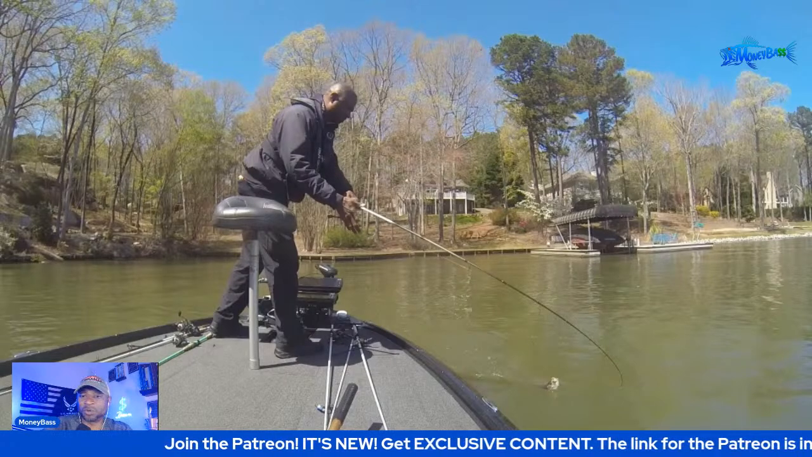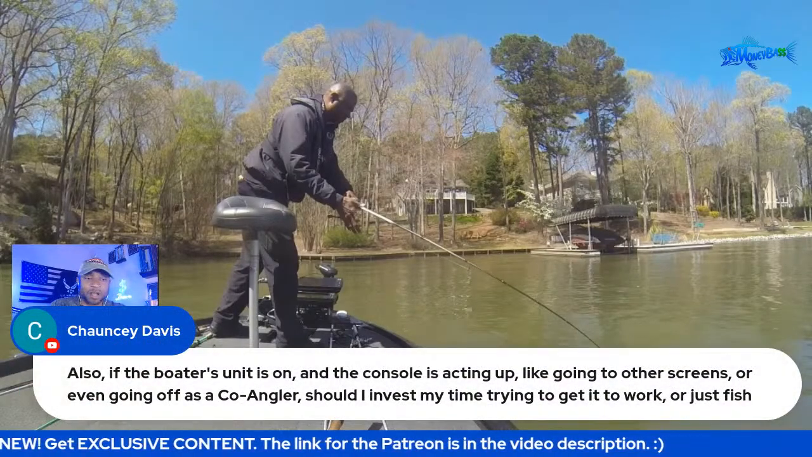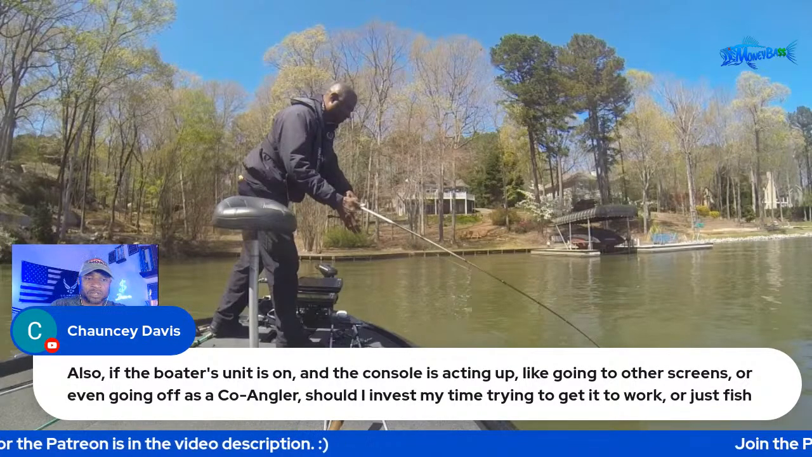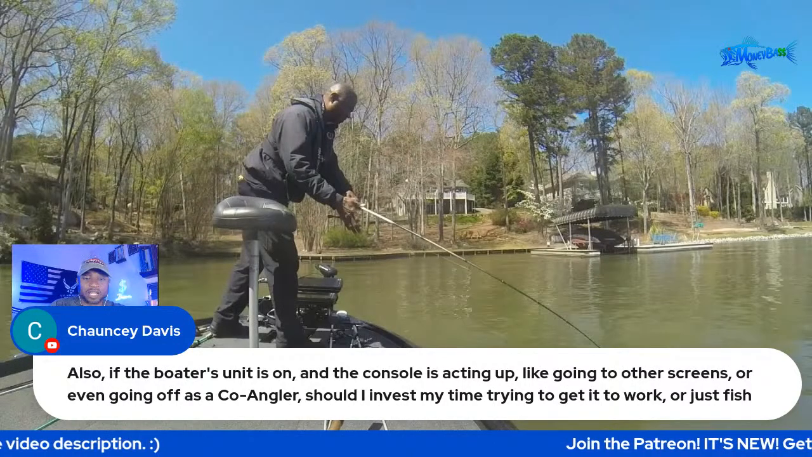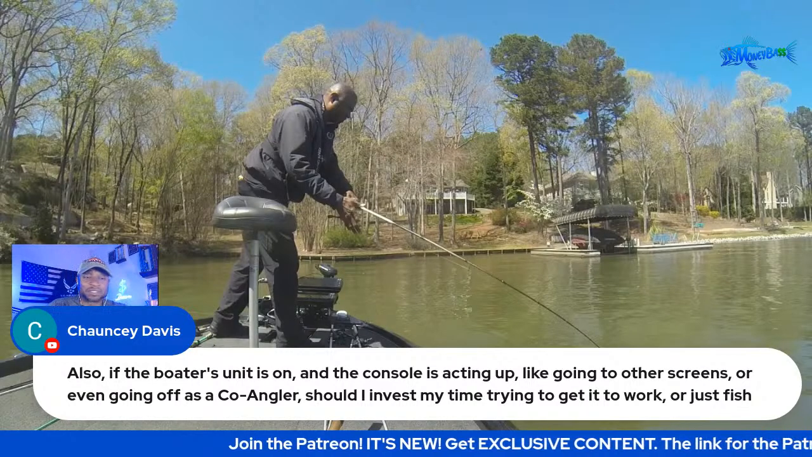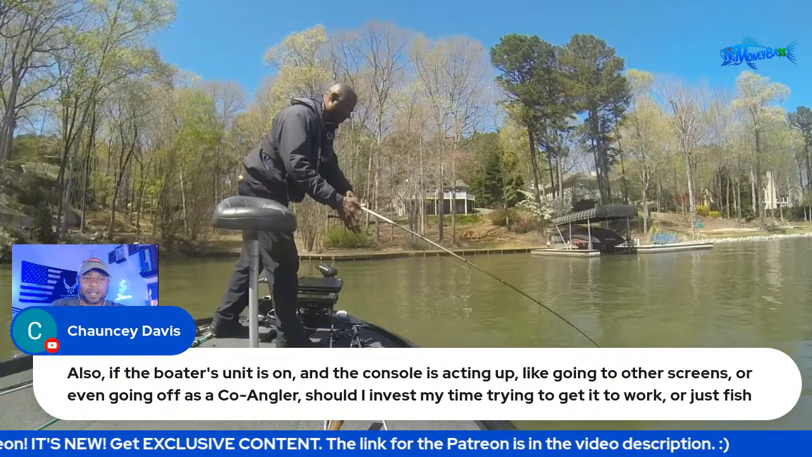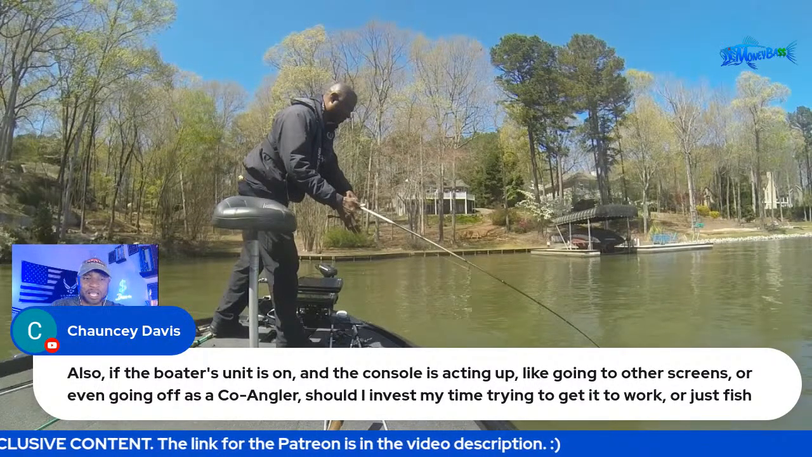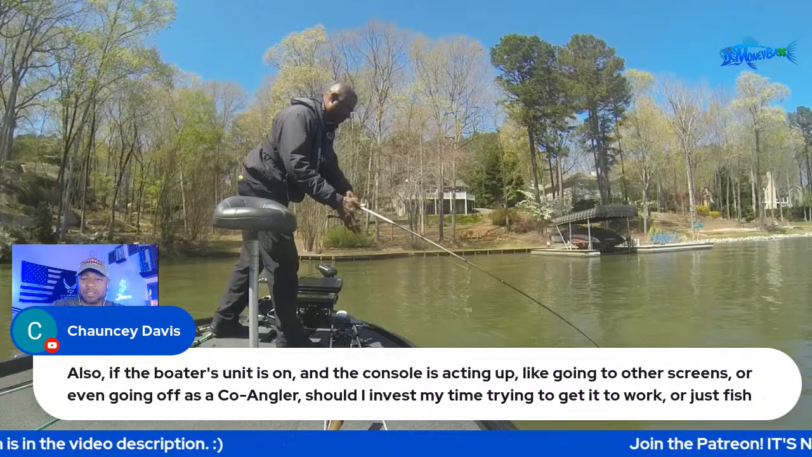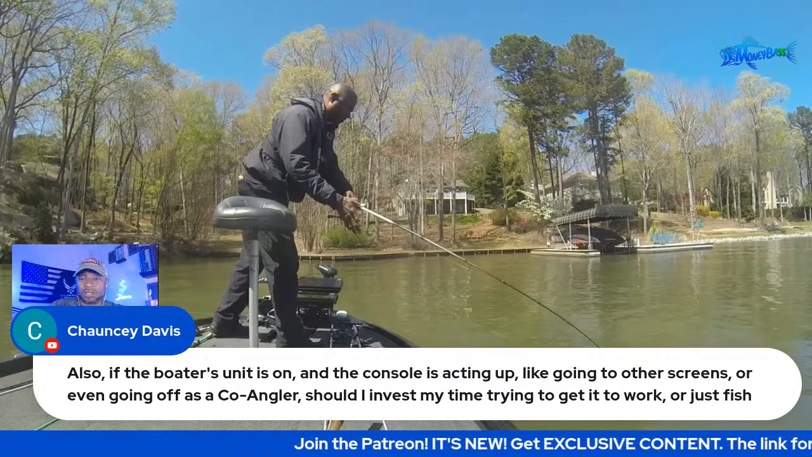Let me pull his question up real quick. All right, here we go. Also, if the boater unit is on and the console is acting up, like going to the other screens or even going off as a co-angler, should I invest my time in trying to get it to work or just fish? I would say as a co-angler, I would focus on fishing the conditions that I can see. If you can take some time to get the electronics to where you can use maybe that sonar to get your drop shot in, or maybe the 360, then that might be able to help you. But other than that, I would just kind of focus on fishing.